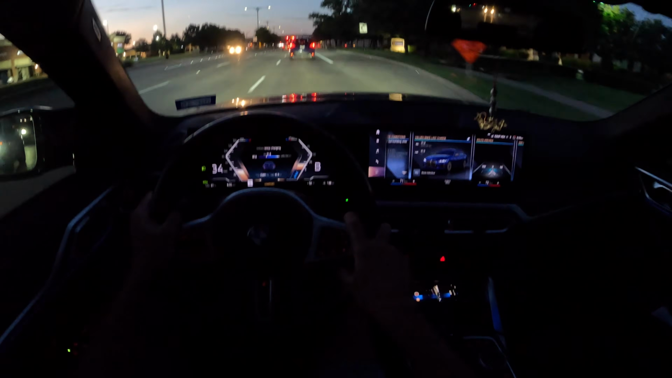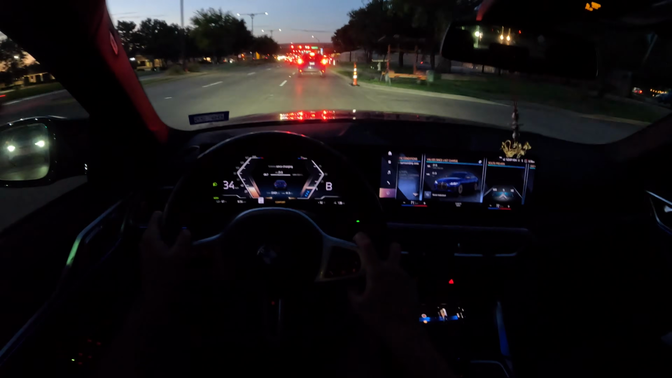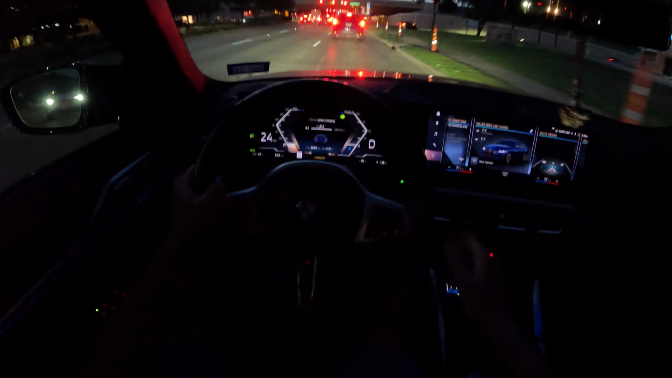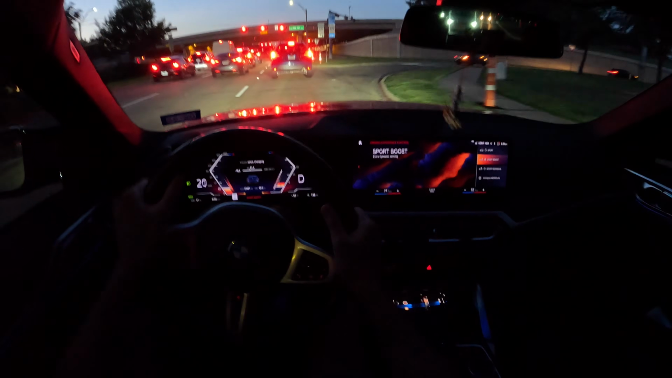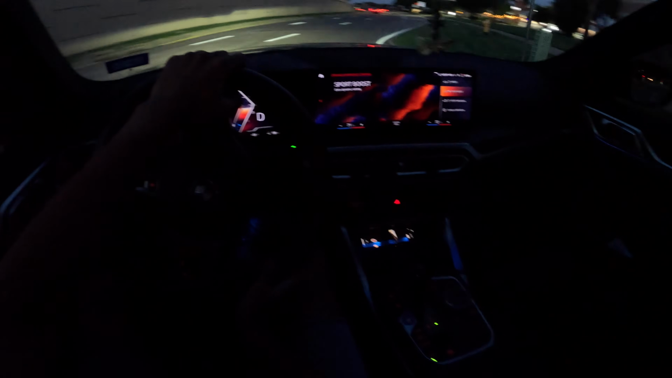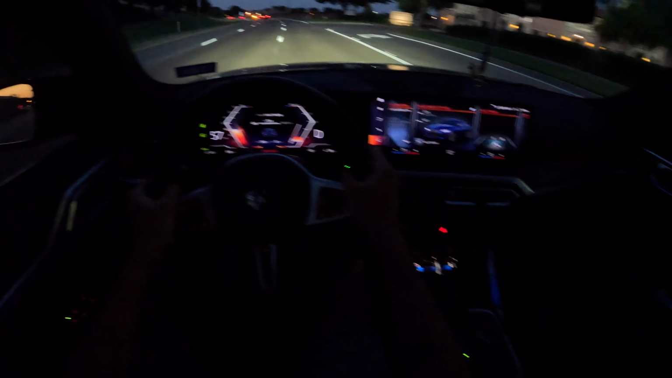If you put the gear shifter over in this B mode, I don't know what B stands for, but the regen braking is super aggressive, and it's gonna brake super quick, super intensively in order to recharge your battery and such. So I guess you should only use that if you're really trying to save your range. Yeah, that's crazy fast.